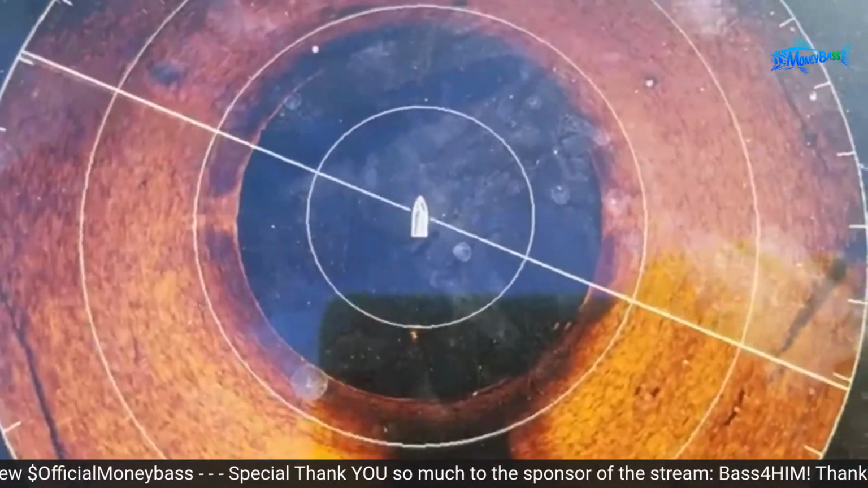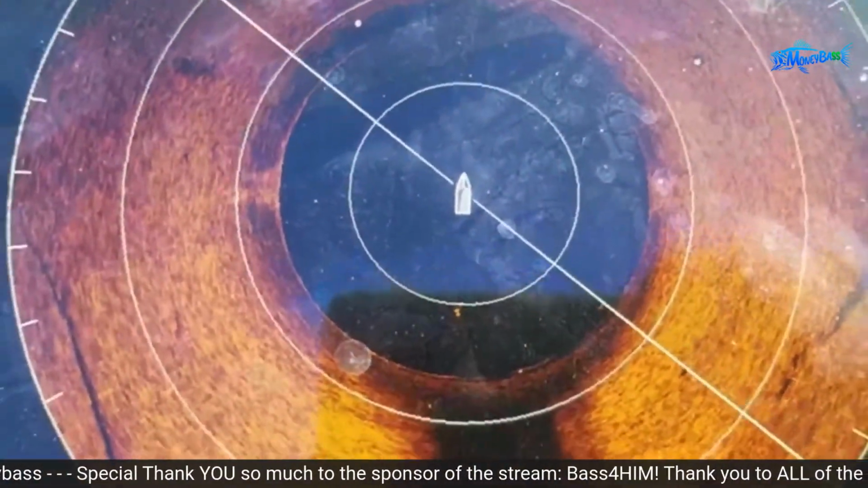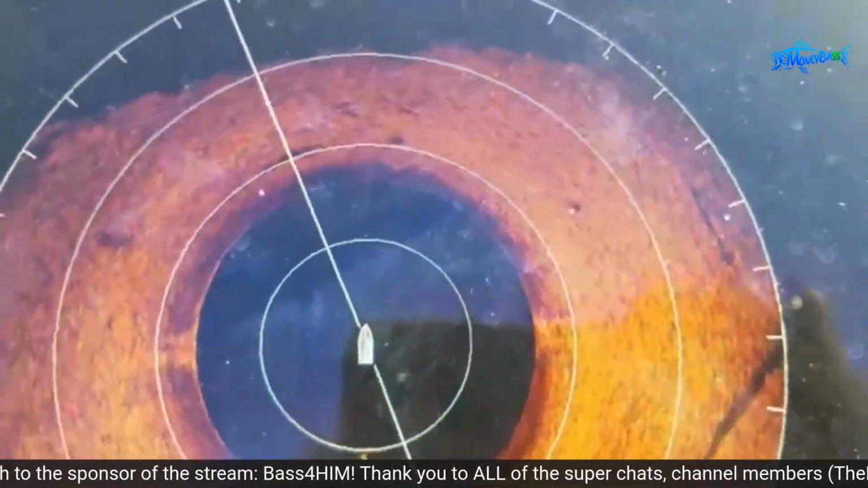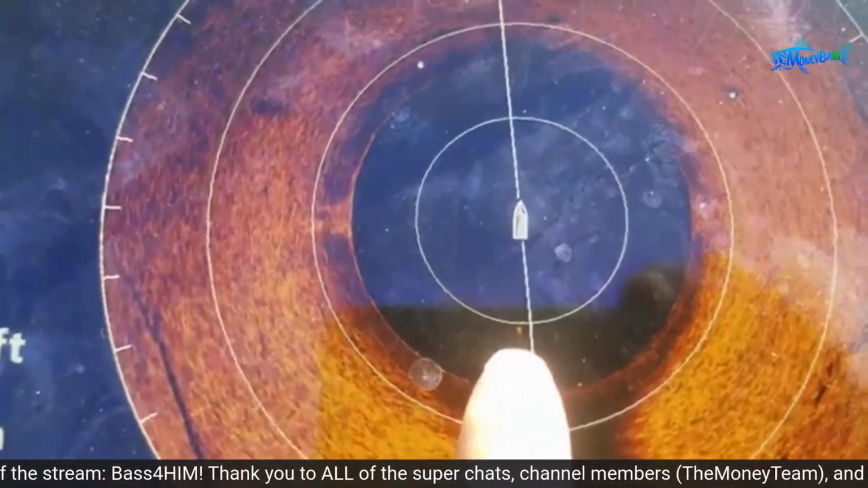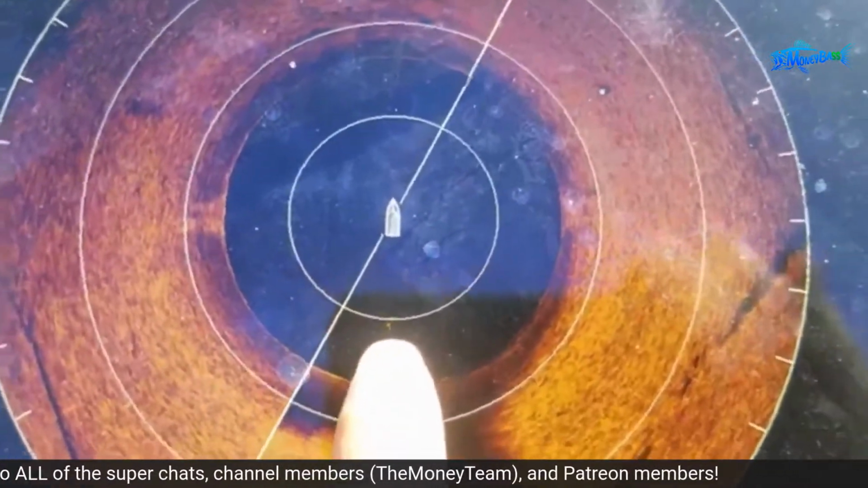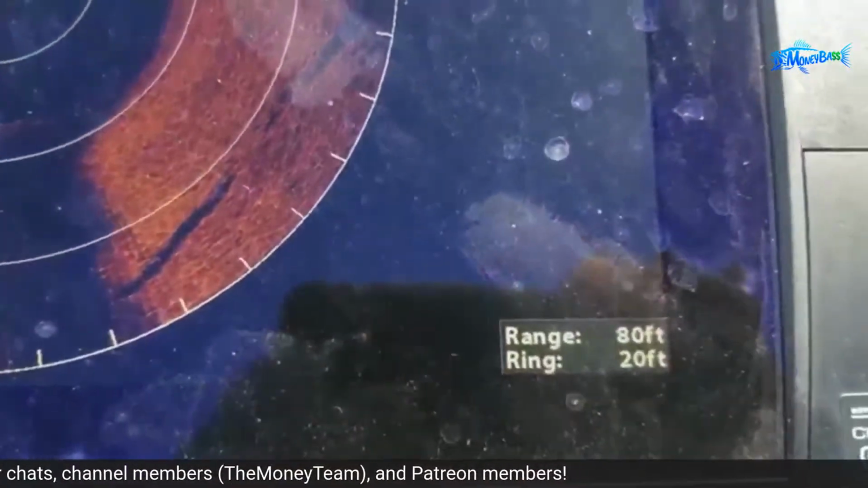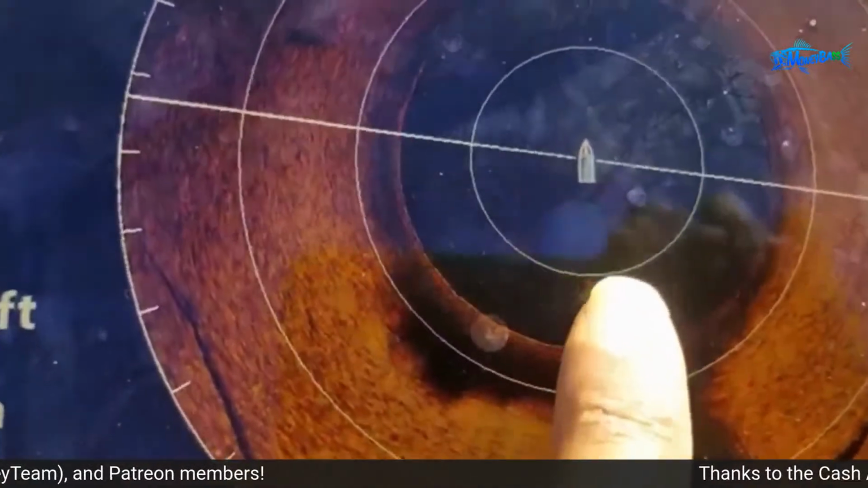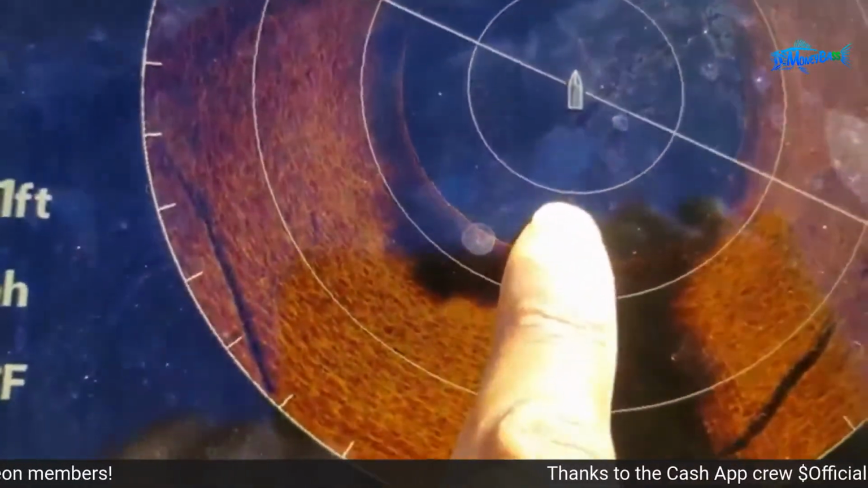That should actually be an icon showing the 360 transducer. This little dot back here is actually the motor of the boat. So when this thing scans through, you see this little dot, that's the motor, and the rings are 20 feet apart. So from this transducer to the back of the boat is 20 feet.